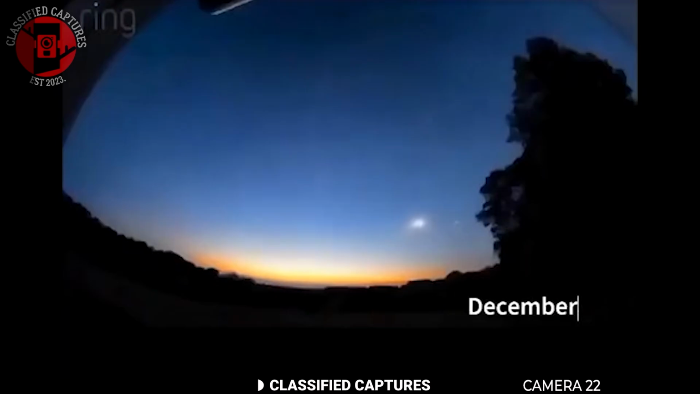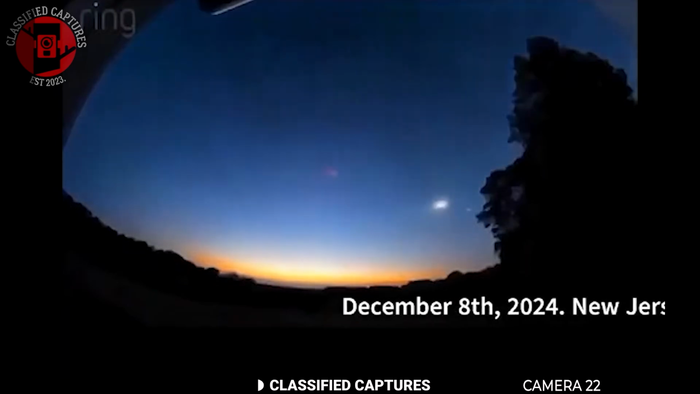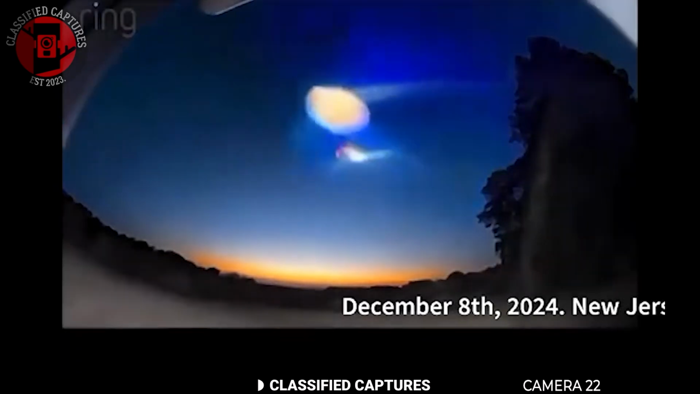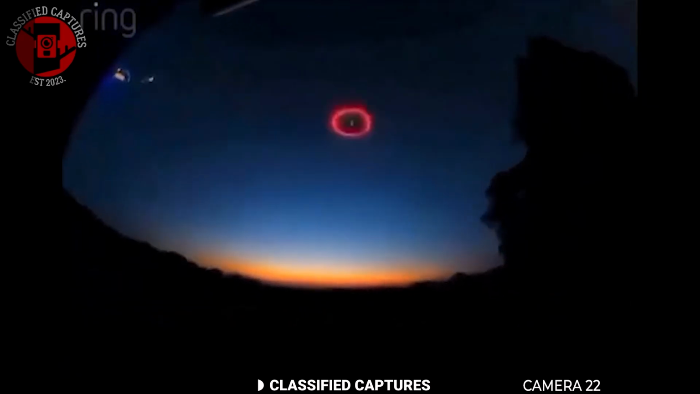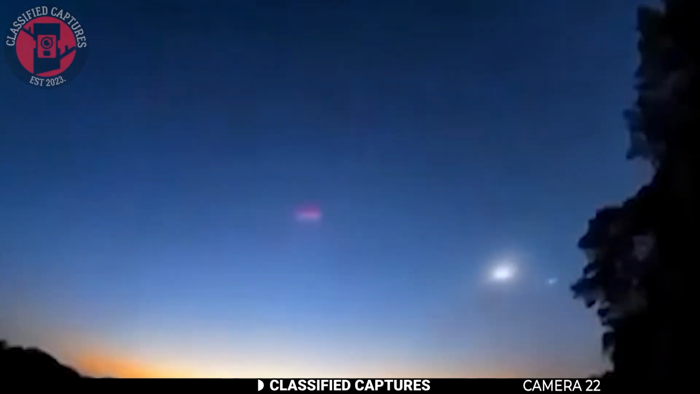A resident of New Jersey shared this bizarre footage online, and it's causing quite a stir. In the video, a strange craft is seen flying across the night sky. It performs a sudden U-turn, locking its position to face a glowing red circle with an orb at its center hovering nearby. The glowing orb appears to be tracking the craft, and as the craft maneuvers to face the orb,